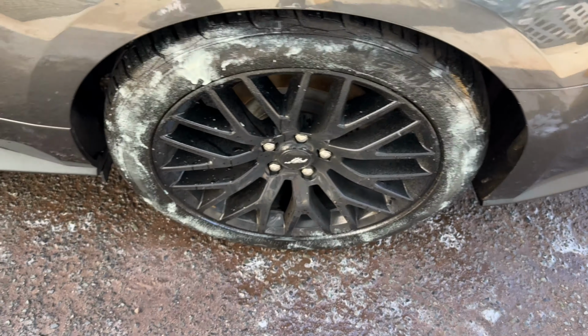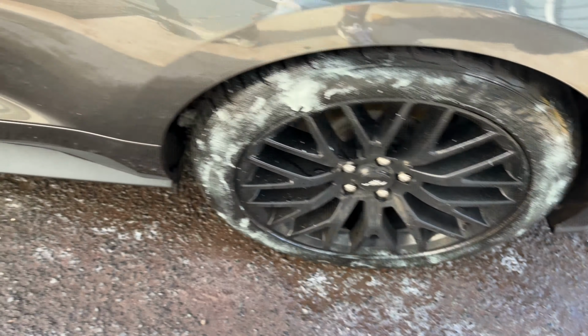And then I got some tire shine on it. But we went ahead and bought another pressure washer. That's why it looks kind of crazy right now, because I just unboxed it. I have the old one right here.